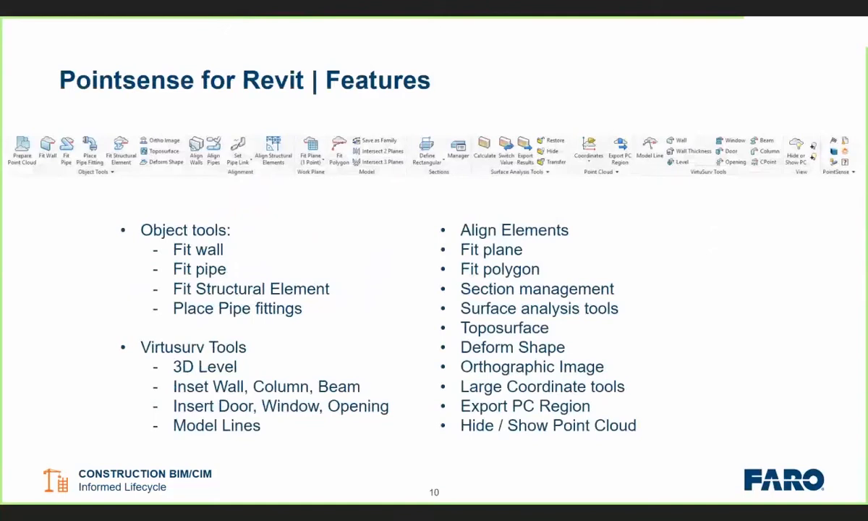So just looking at the features, an overview of the ribbon that we're going to look at in a little bit. We're going to do some live demoing shortly, so it won't all be PowerPoint today, guys. Don't worry about that. But you can see in front of you now, we've got this PointSense for Revit ribbon, and just an idea of what's on the ribbon. To the left-hand side, we have the object tools, which includes the fit wall, fit pipe, place pipe fitting, fit structural element, those type of commands. We also have some alignment tools which go hand in hand with those object tools to enable us to actually join all of the walls together, all of the pipes or structural elements, but within a user-defined tolerance or orthogonal, if that's what we want to do.